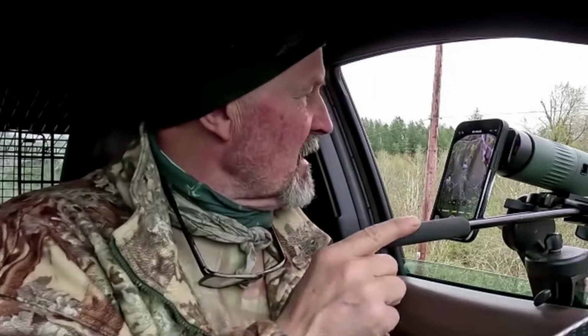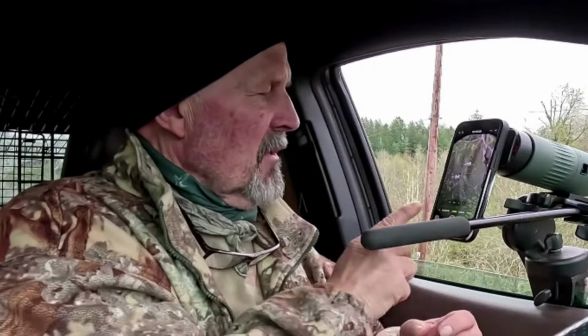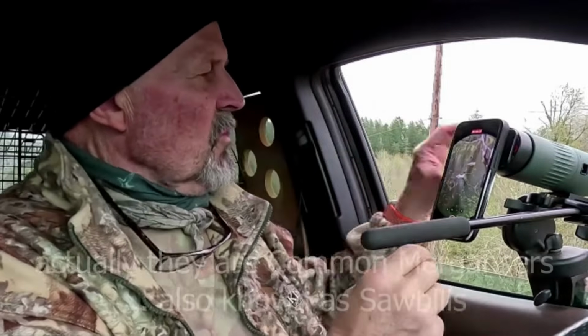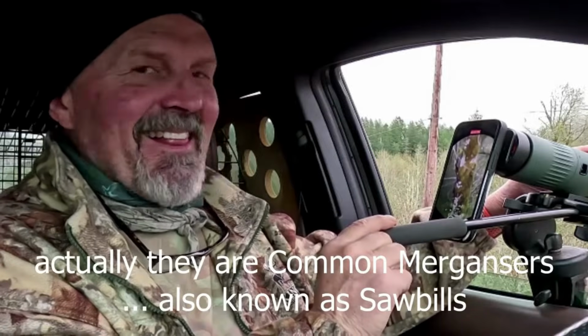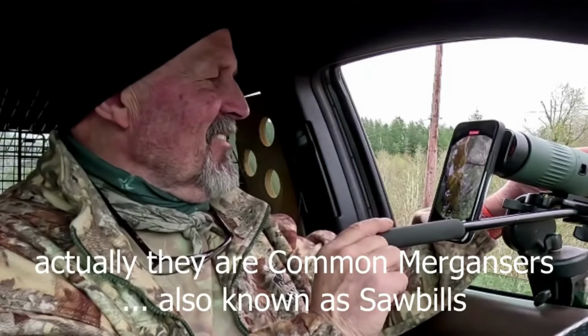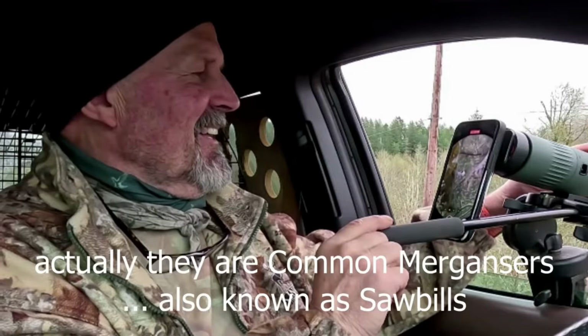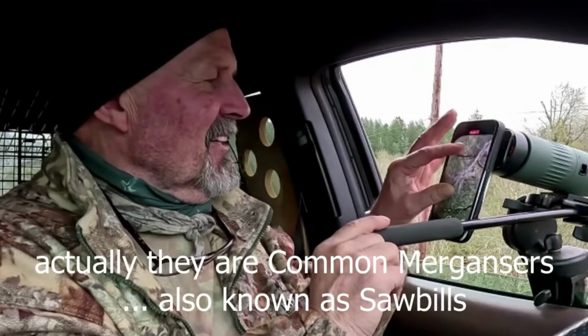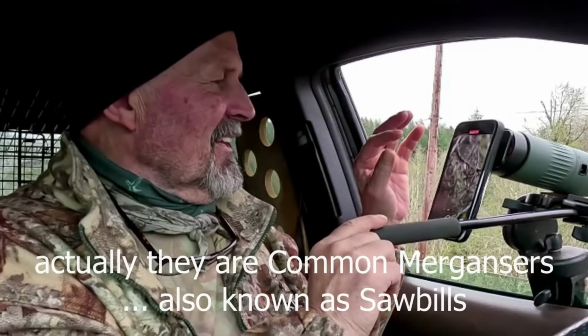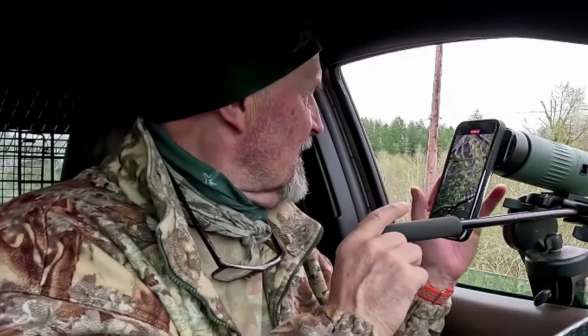I had almost taken off and I saw down in the beaver pond these two cormorants. And I got them just in time. They're about ready to take off. They're disappearing in behind the trees.